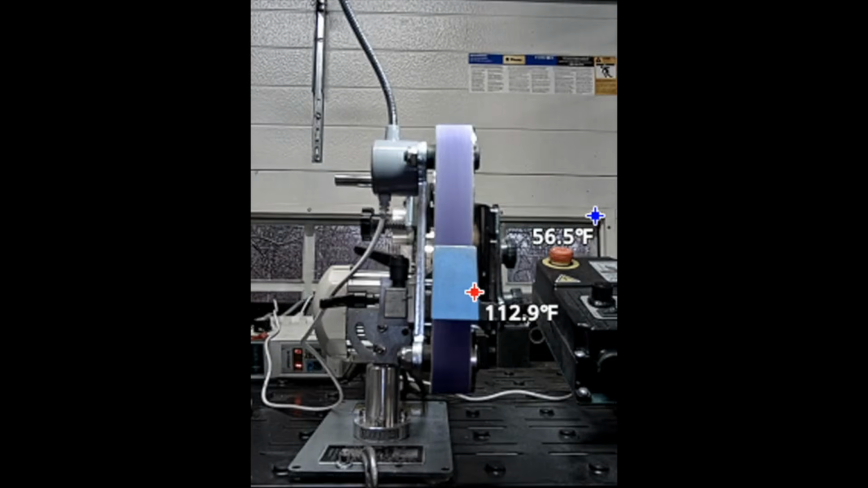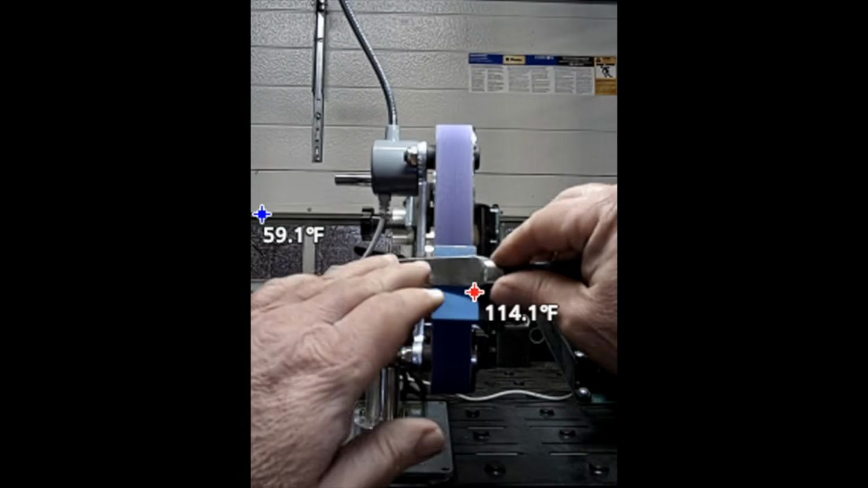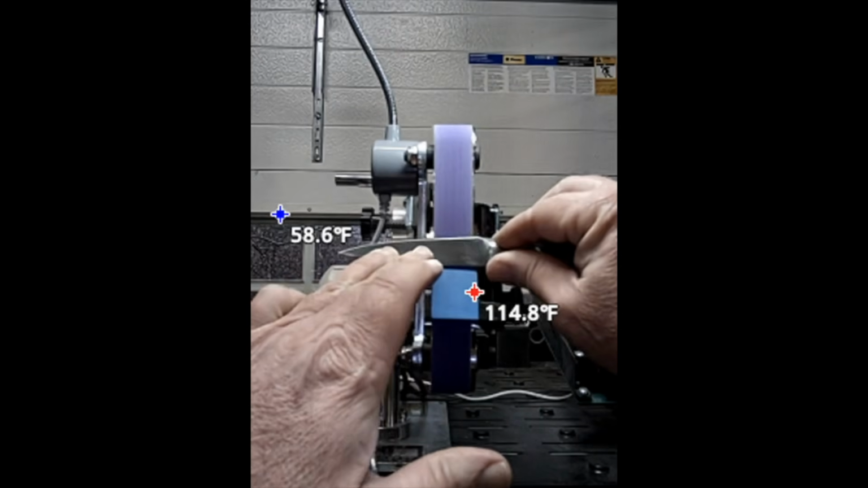Next up was the 1x30, and I'm using just the regular clear picture mode because you don't have to have the thermal cameras turned on for it to read the temperature.